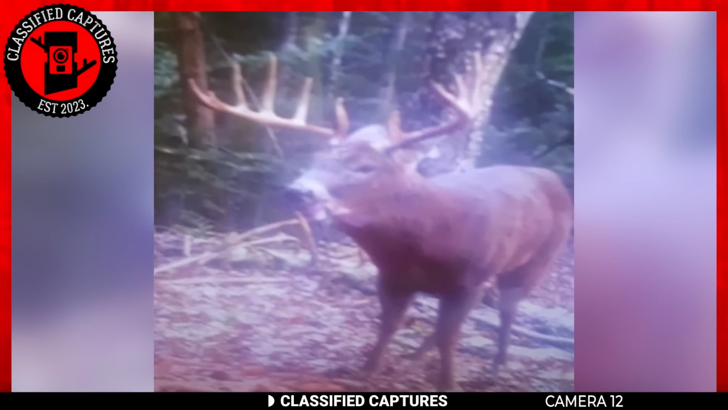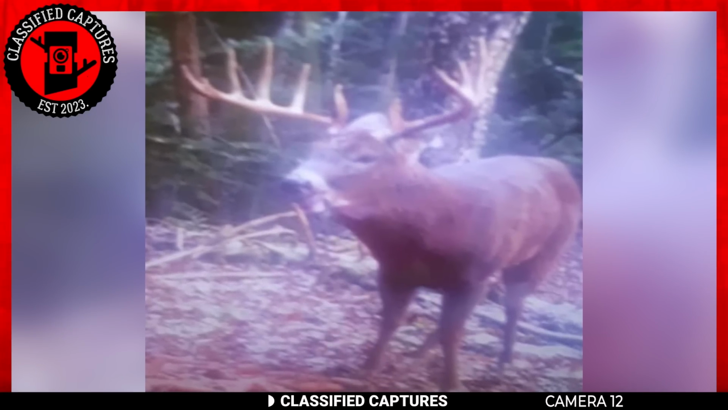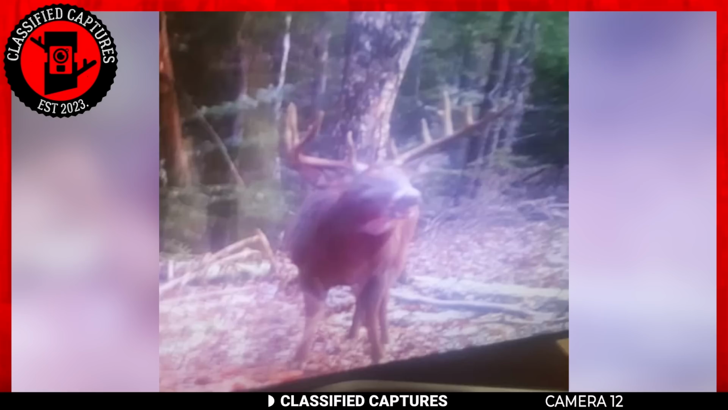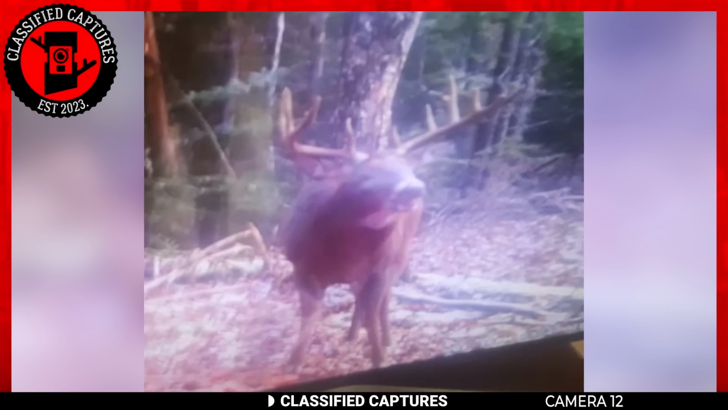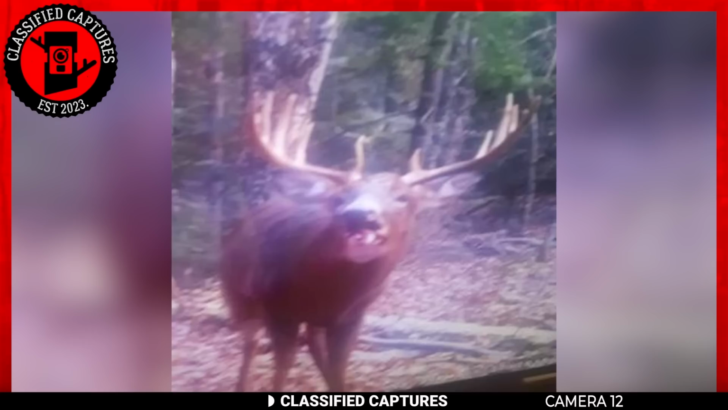What would you do when a wild animal shows up on your property? Well, you take a picture, especially if it's up close, and that's exactly what the one who sent these pictures in did. Have a look.